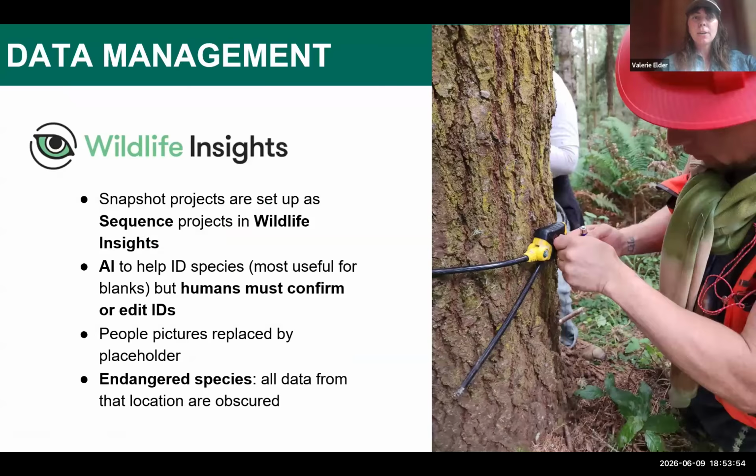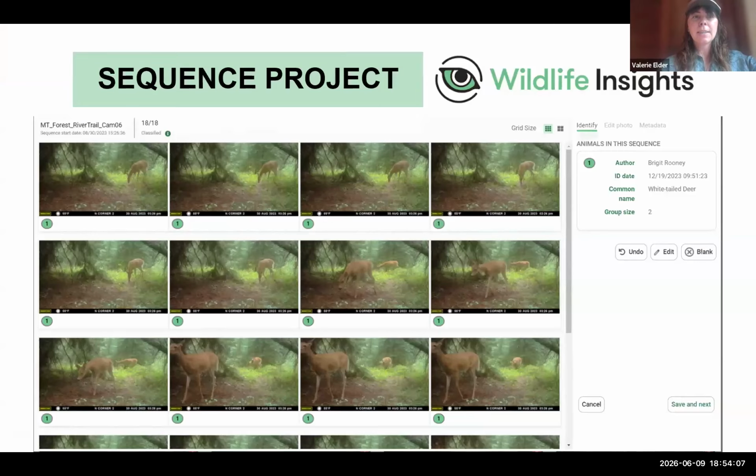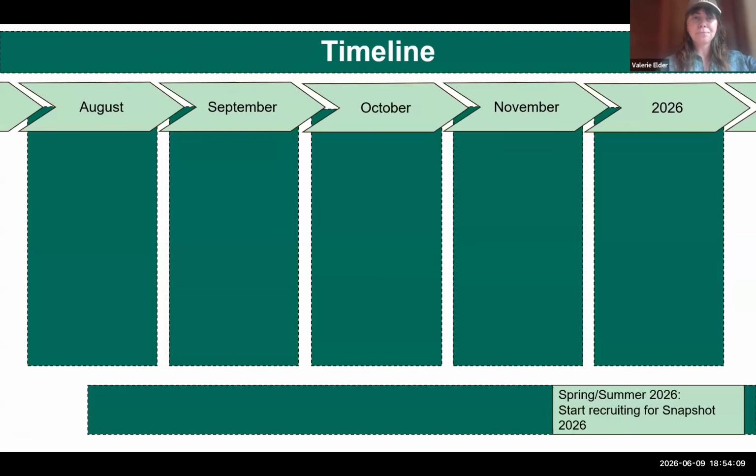So in Wildlife Insights, again, we're using AI to help ID the species. Somebody needs to go through and confirm those, we delete people, and endangered species are obscured. And that's kind of what that looks like.